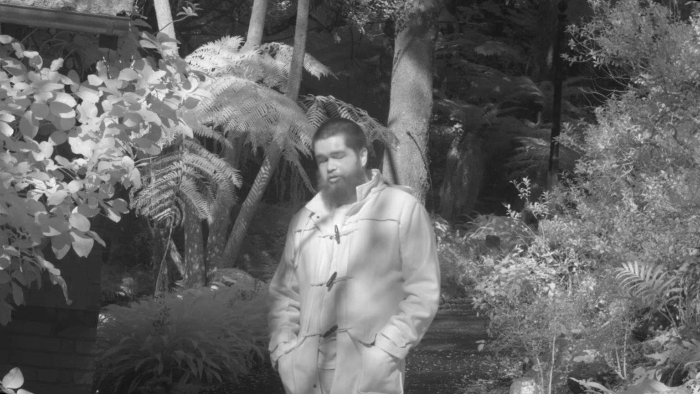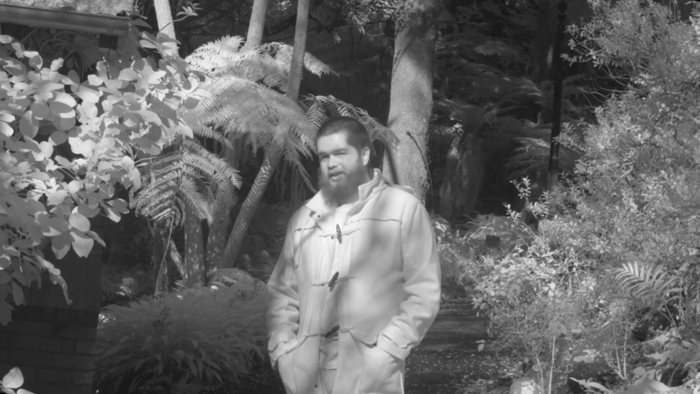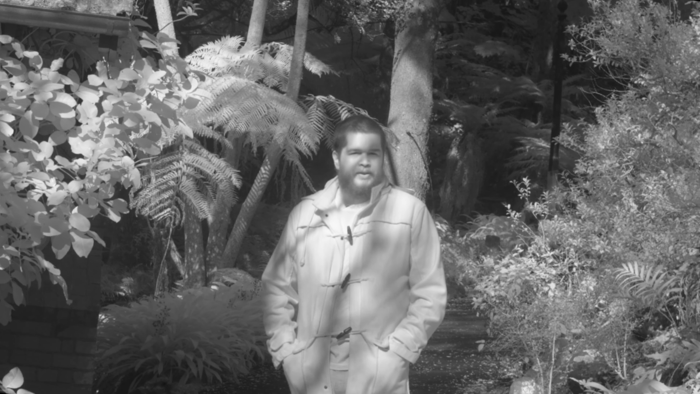So if you are looking for a digital infrared camera that shoots video footage, possibly take that into account, especially in this modern era, and if that is the kind of artist that you want to be.